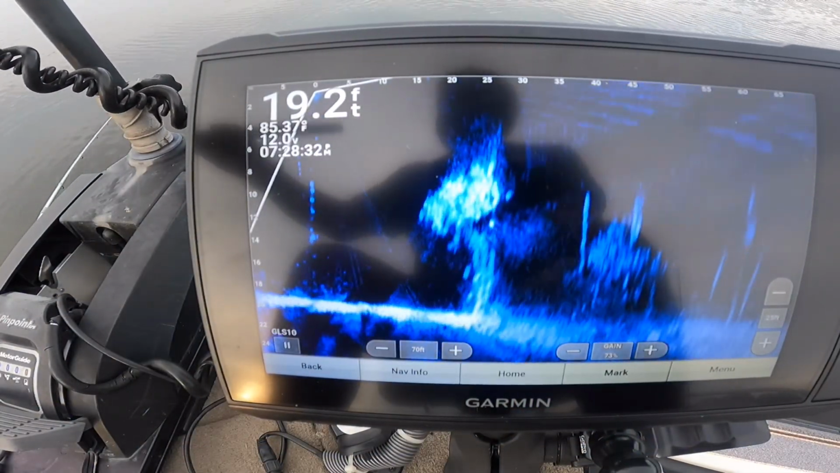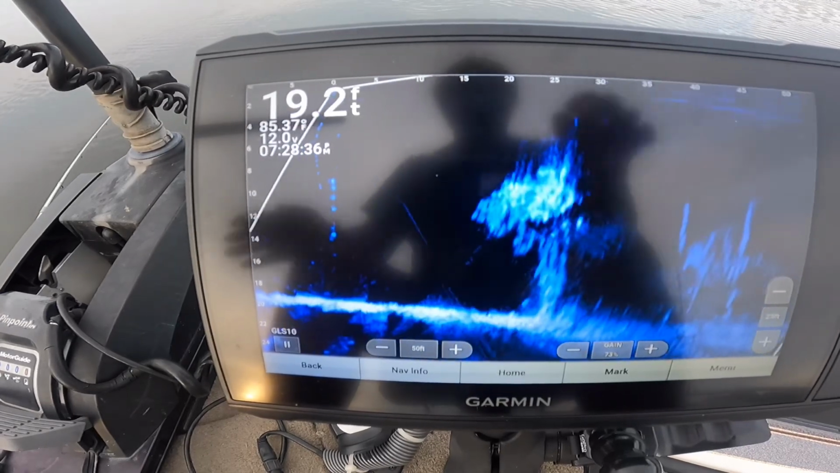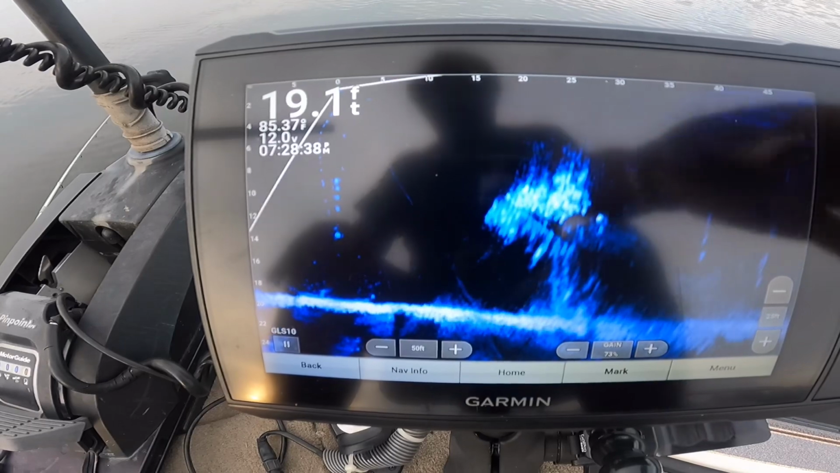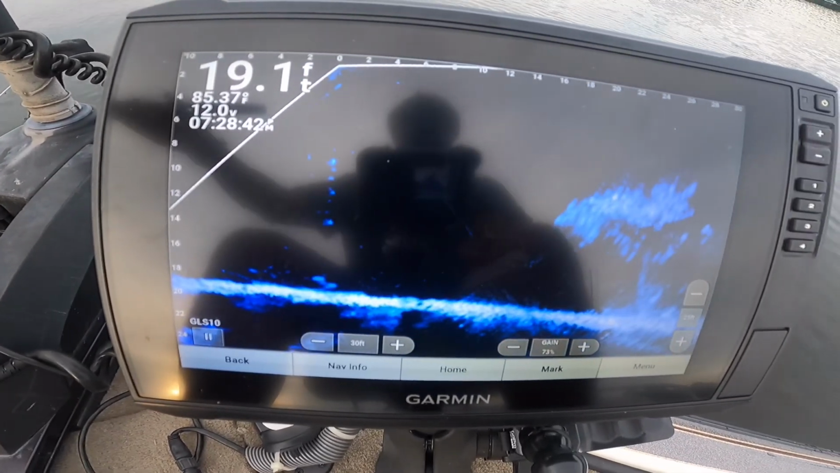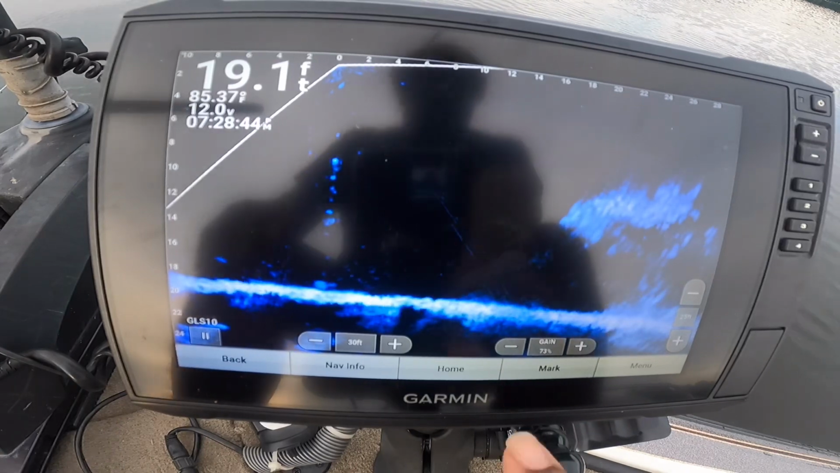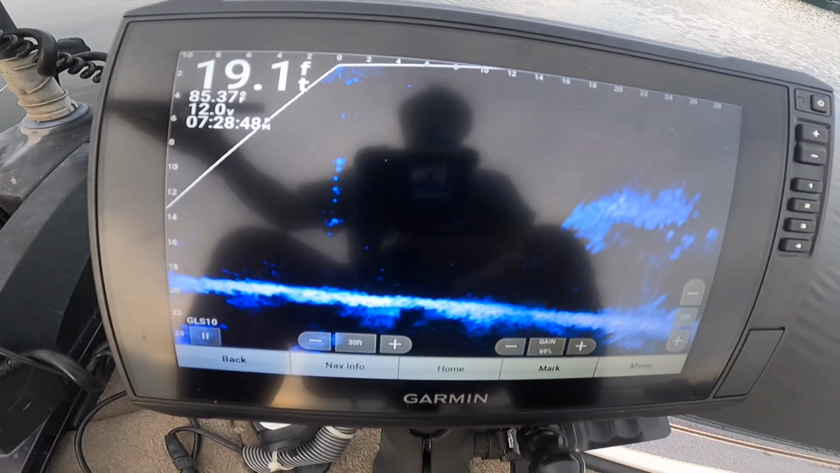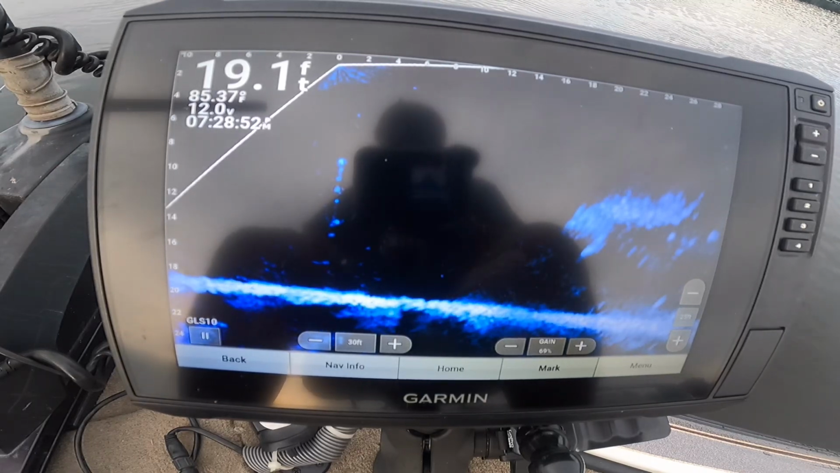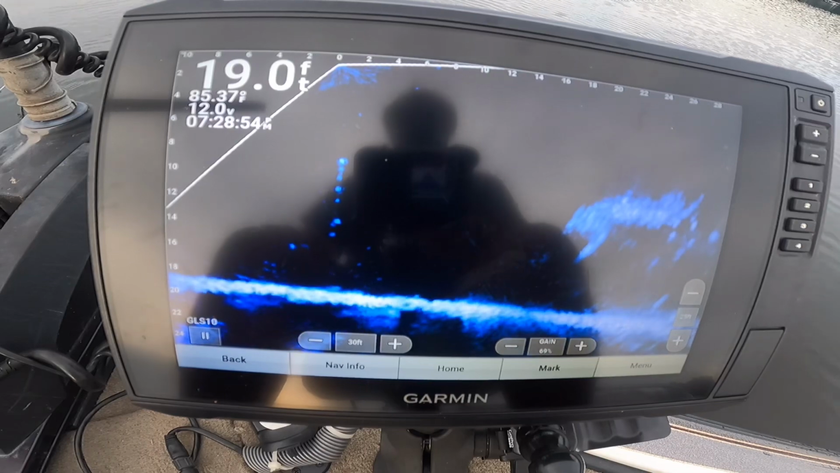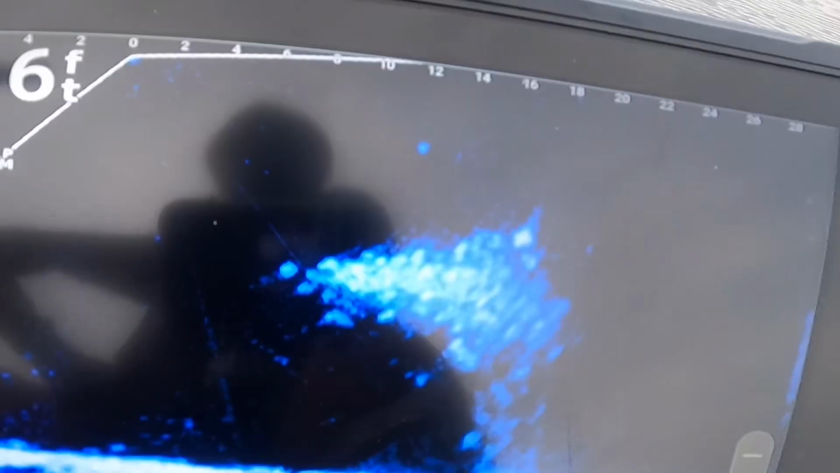All right, there are 2 of them right here. Zoom this in a little bit. Come on into 30 feet, which is what I typically like to fish at. 30 feet on my zoom. I really could turn my gain down some too. I don't know why I got my gain up so high. 69, 63 is what I used to use when I first started. For whatever reason, I got away from that. Probably because I don't watch it as much as I used to.